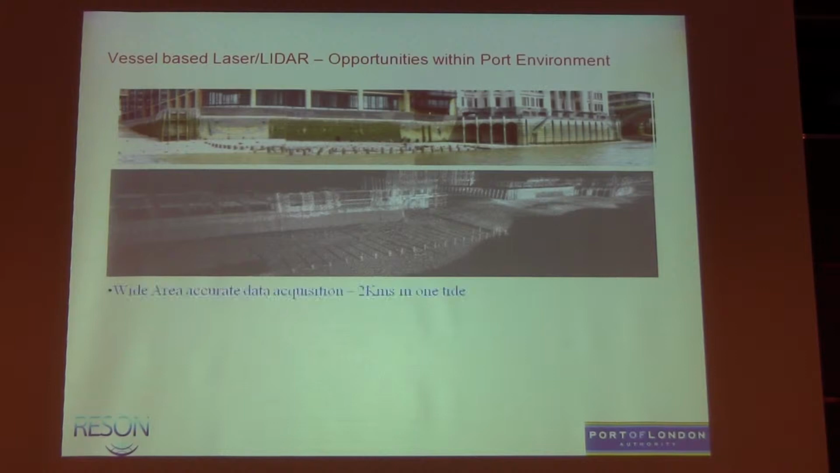Again, surveying 2 kilometers of foreshore in central London. To survey that with a vessel, you're looking at maybe 3 or 4 high waters to get full coverage, with difficulty with access and lots of tight places in there. So again, we've acquired this data, and it's working very well.